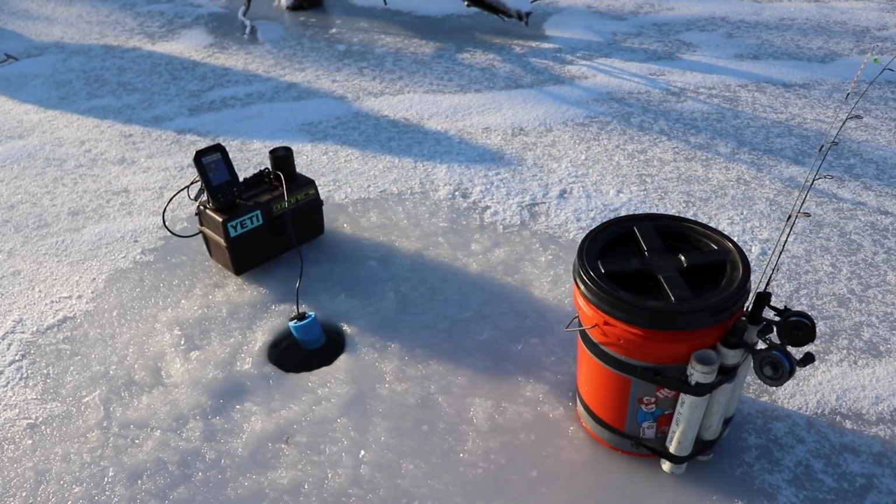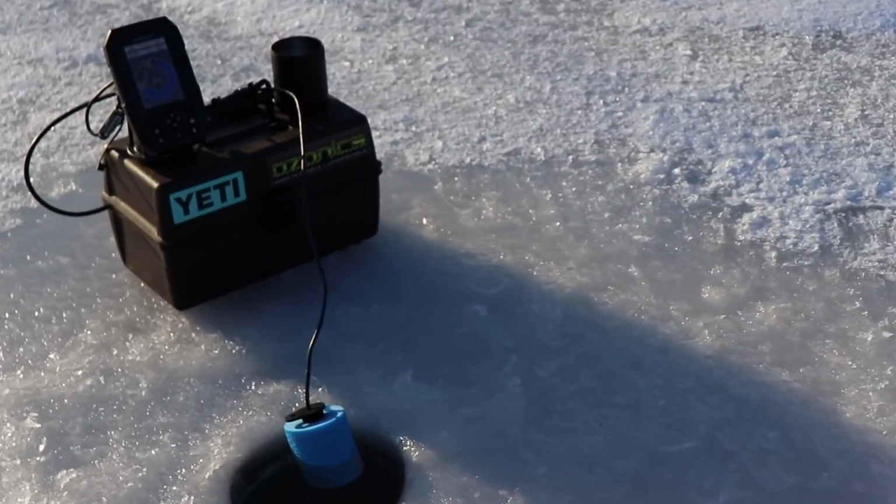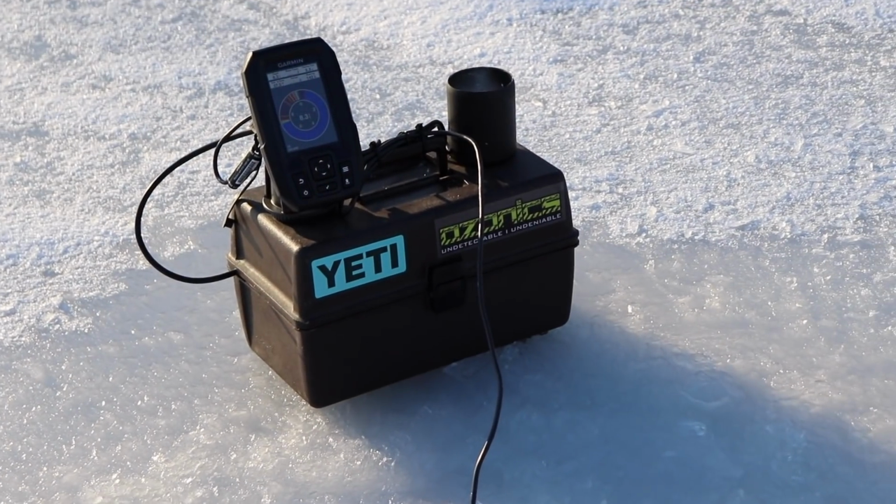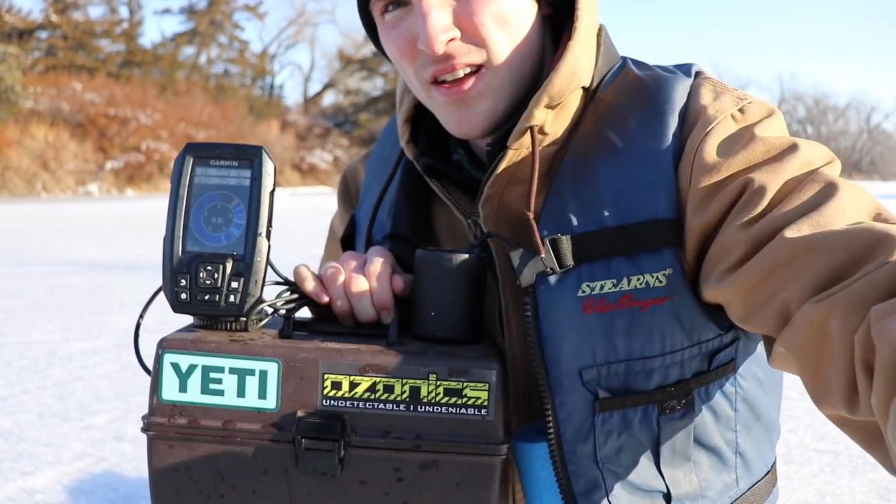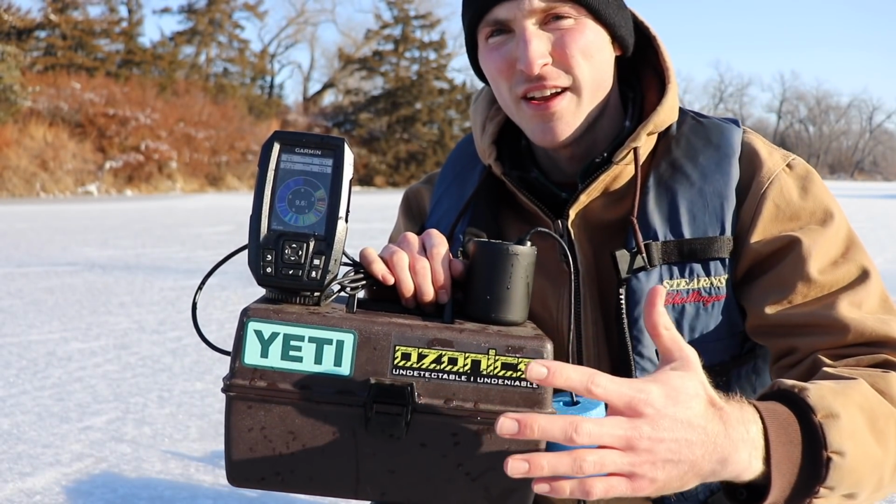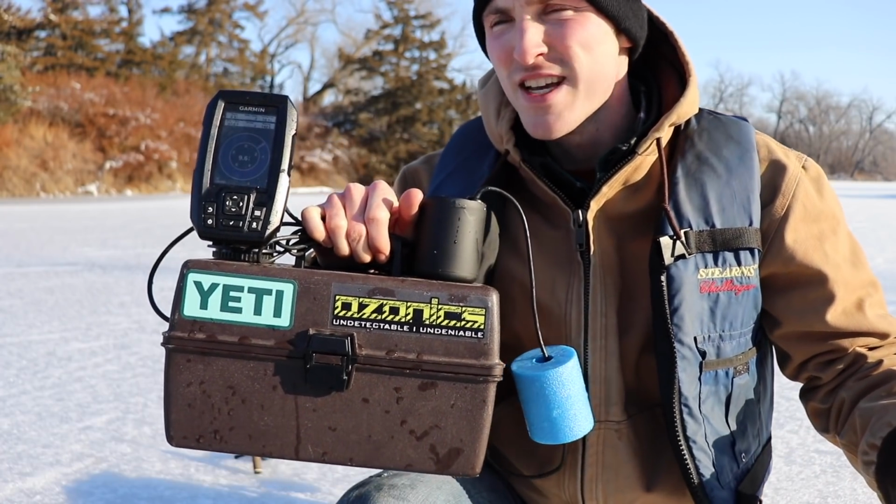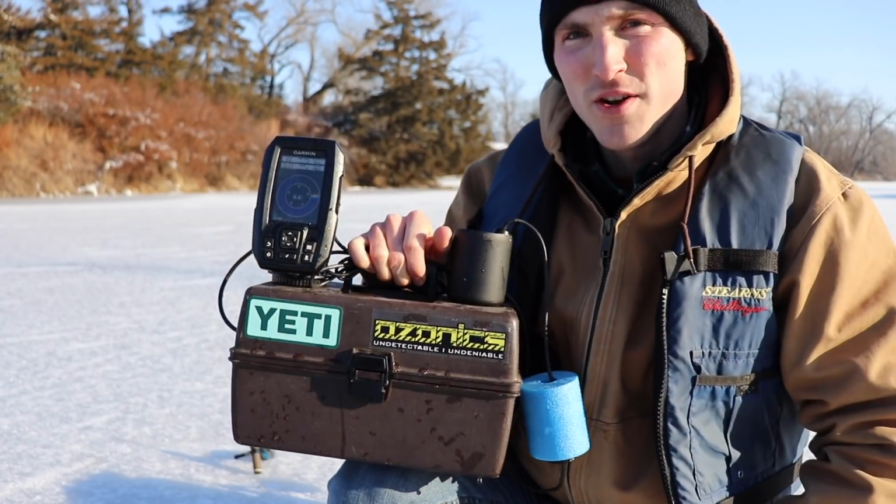As you can see, we're running a light setup today. All I've got is my bucket, two rods, and my Garmin Striker 4 with my transducer on there, giving her a whirl today. Now you might be wondering, this doesn't look like the Garmin Striker 4 that I got on my box. What are you using, Z? How'd you get this? What's going on here?